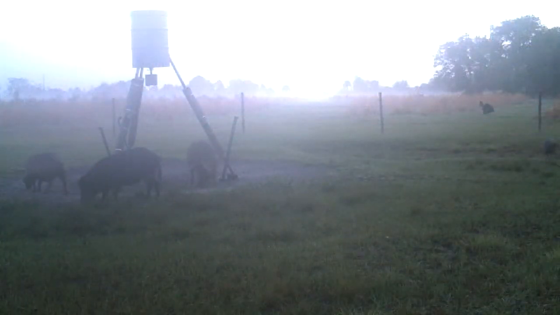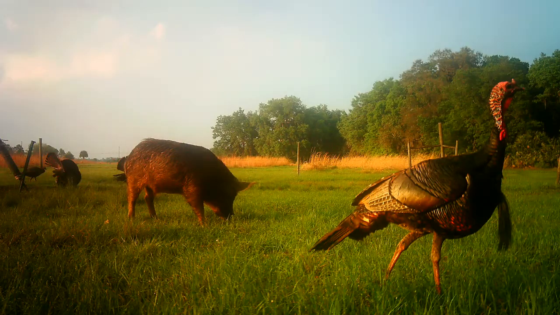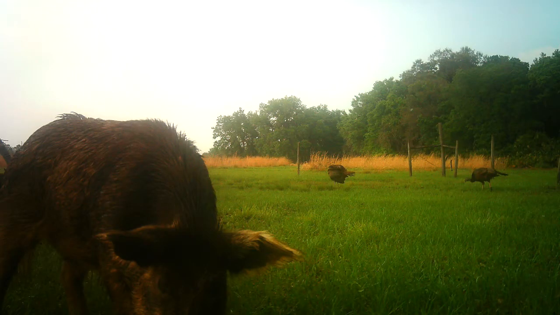Now we're in the morning, and the scene is quite foggy. Now we got 3 hogs in there, and you got the 1 turkey off to the right. I probably couldn't hear him gobble, and that's me. Now I'm leaving. I just been in and filled the feeder up, and these are more photos out of the lower camera.